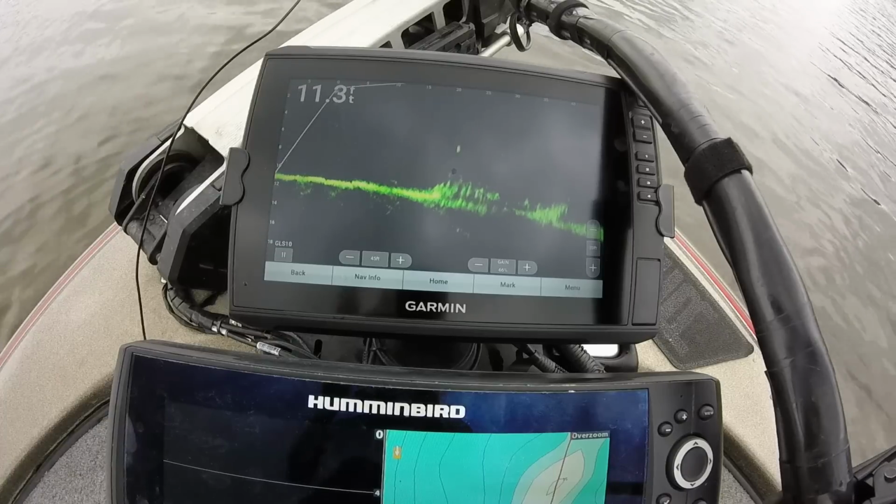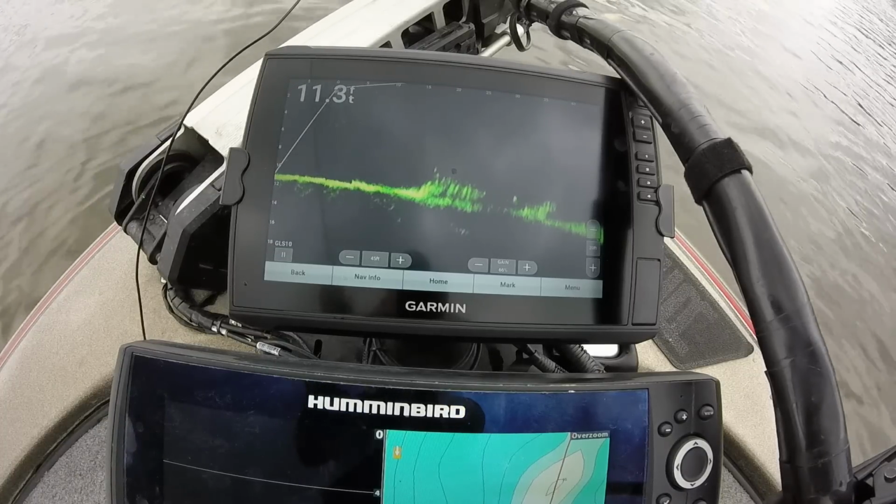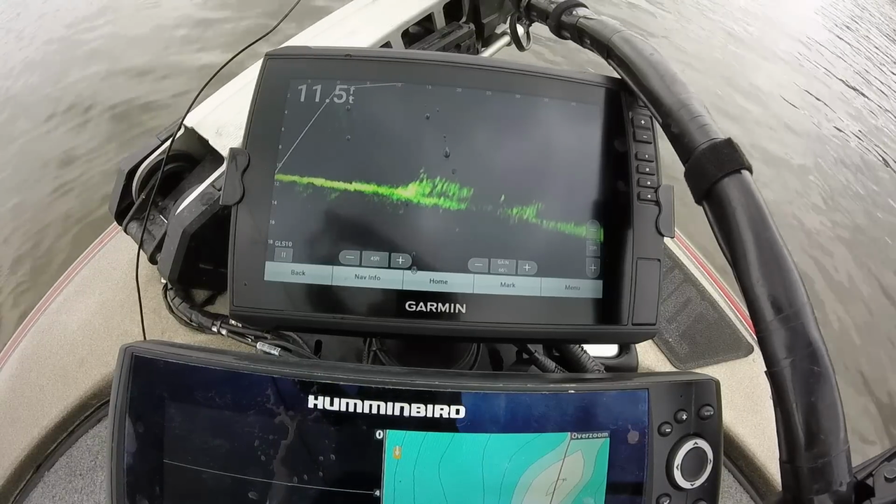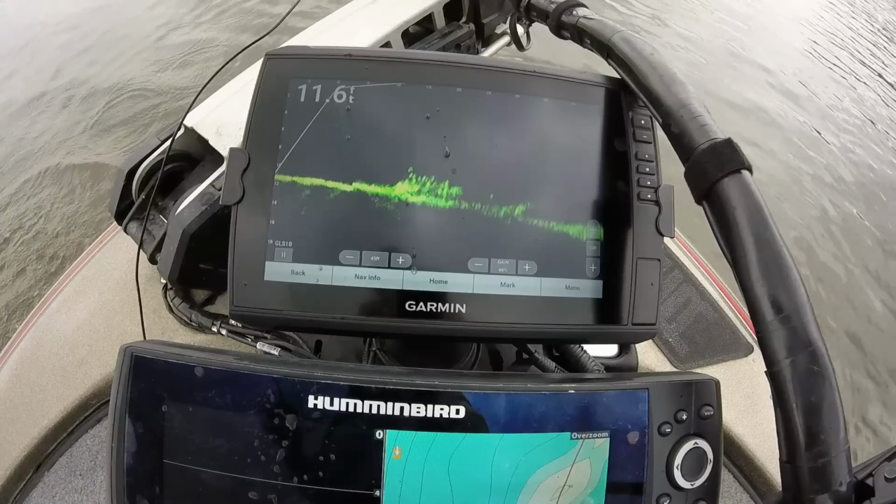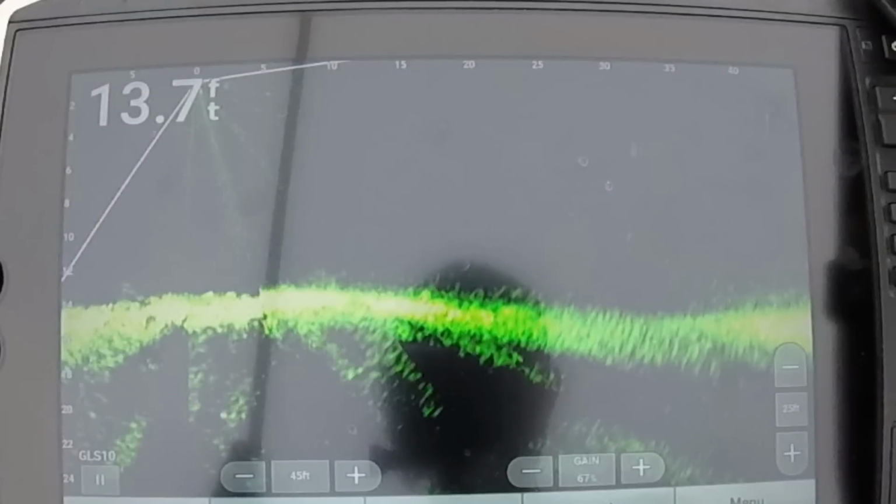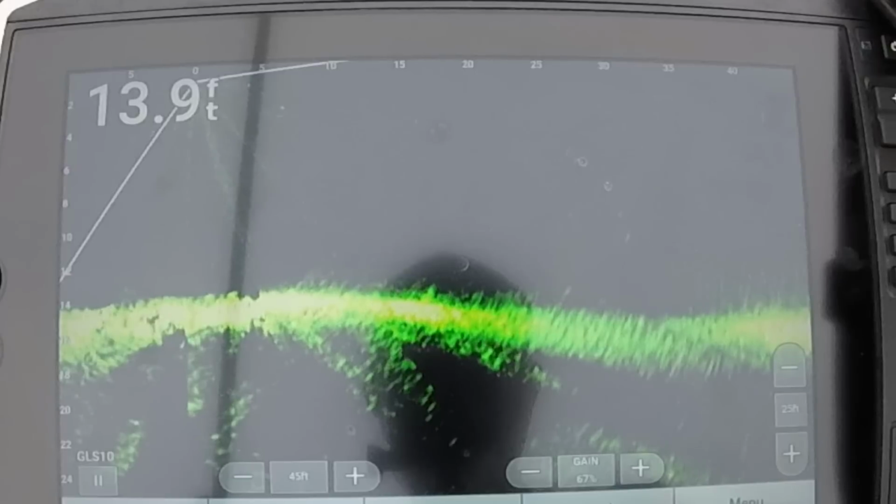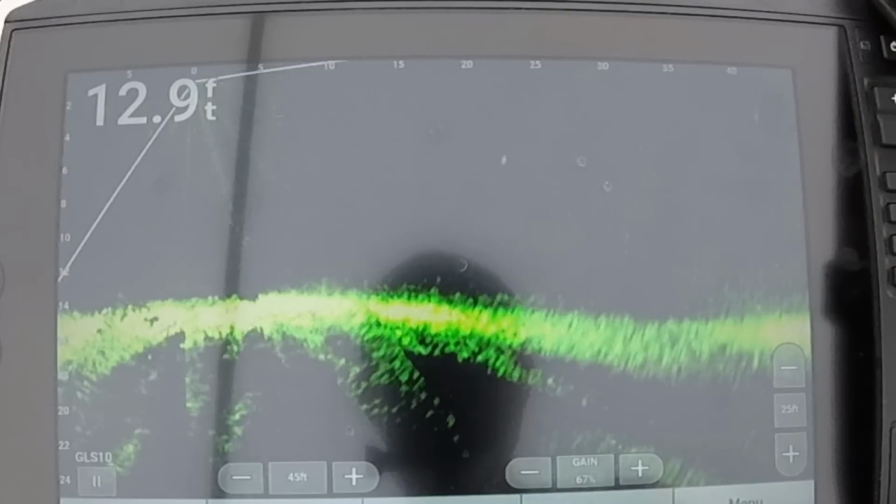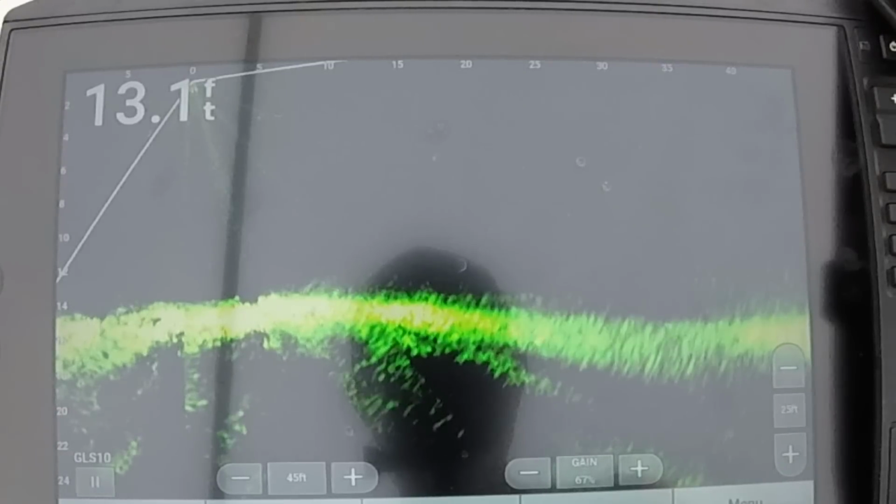There he is. All right guys, you can see I threw about 40 feet and I am seeing my jig all the way back. No dead spots.